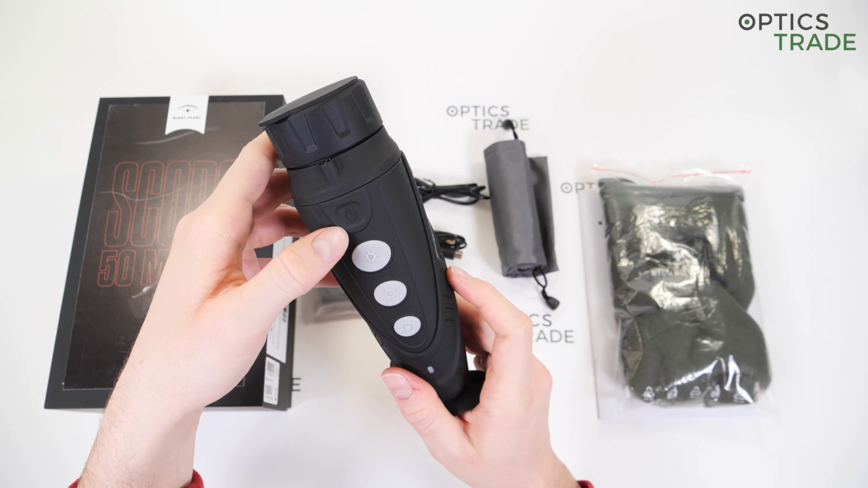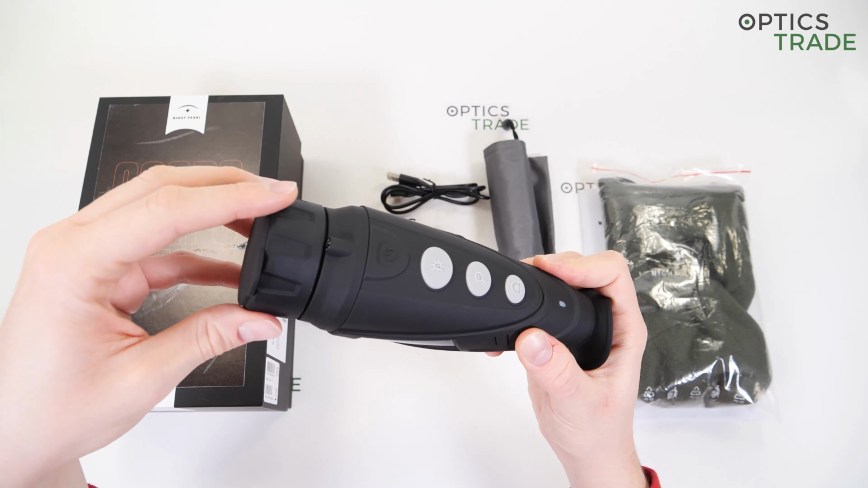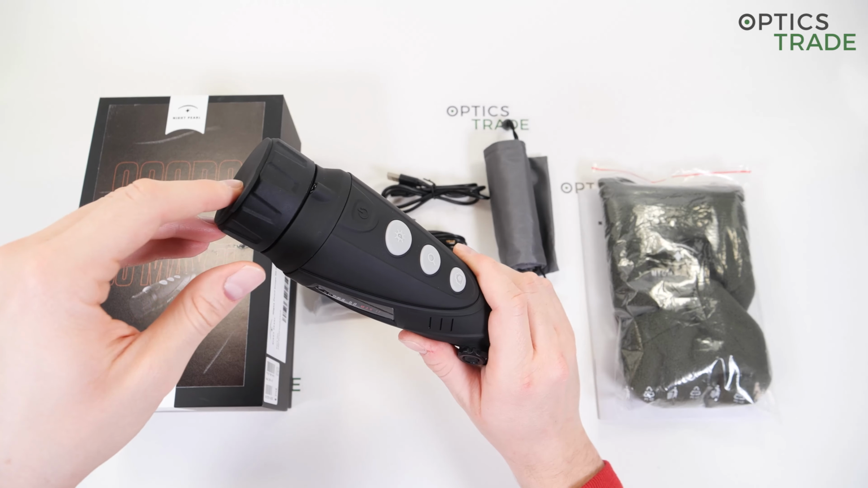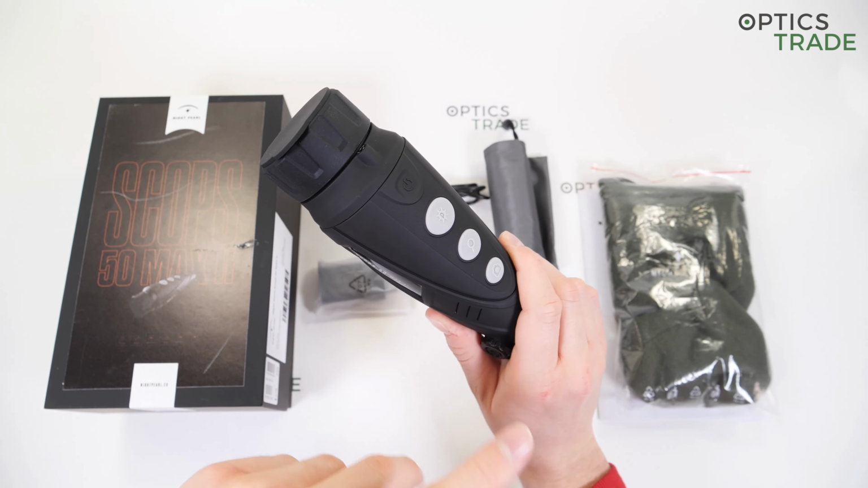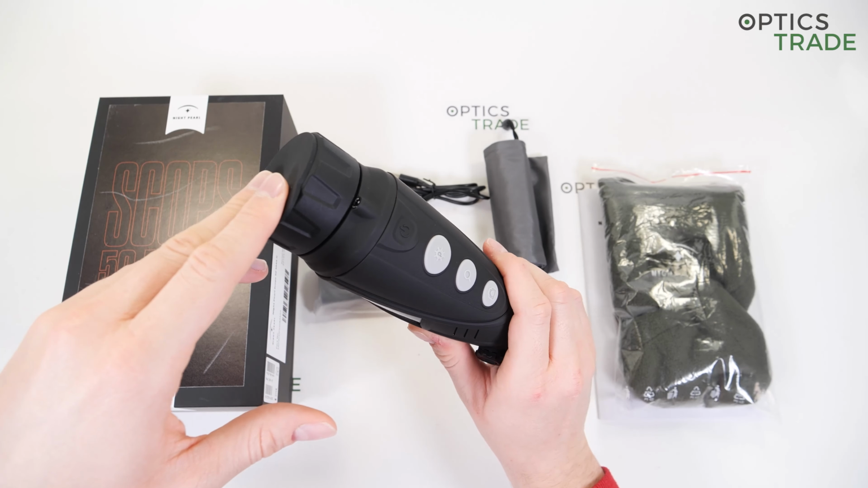You switch on the device by holding the power button for 3 seconds. It has a 10-second startup time, which is quite long. You switch it off the same way. If left turned on, it will turn off automatically after 20 minutes to preserve battery life.